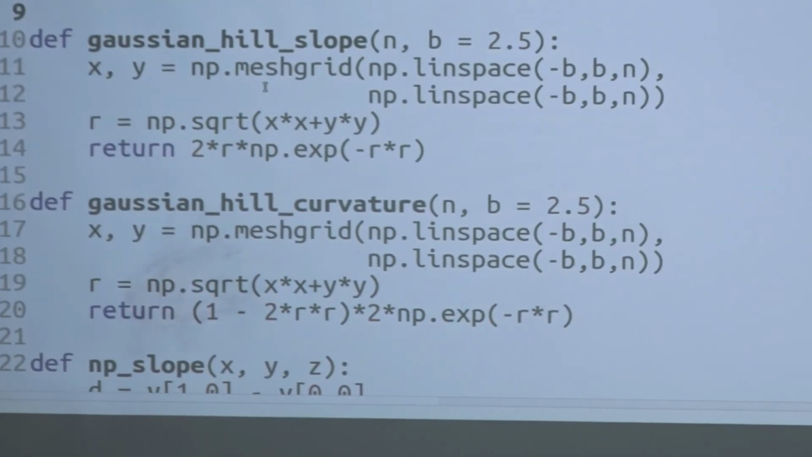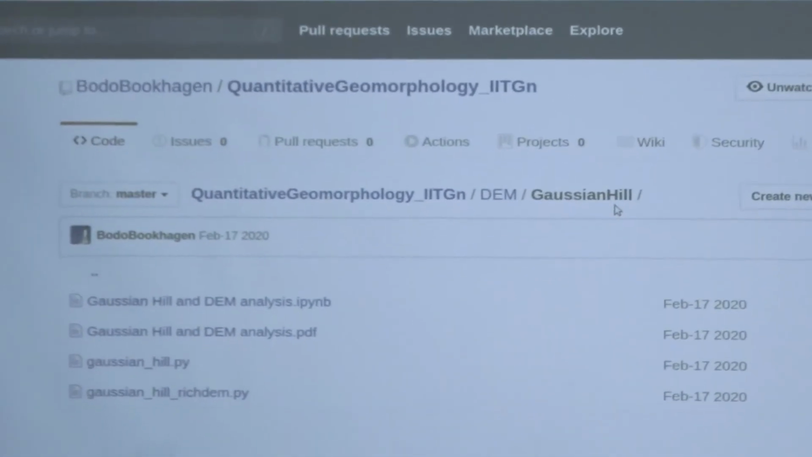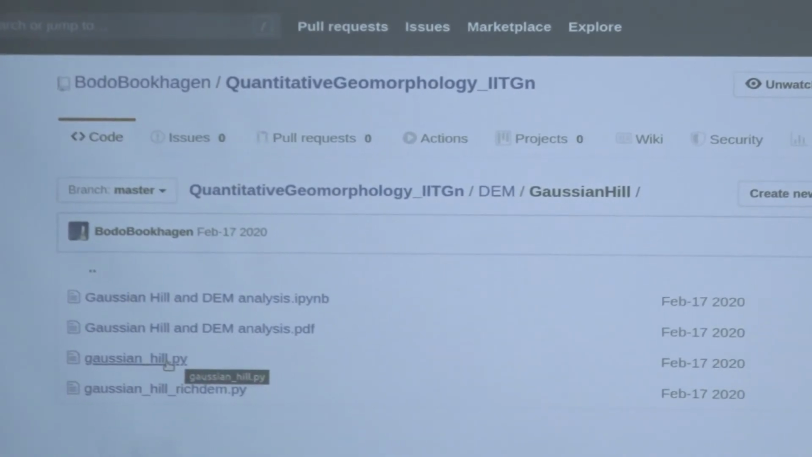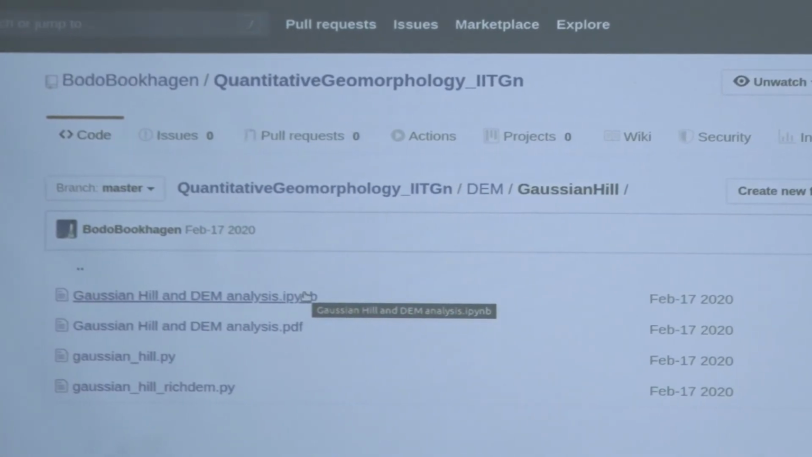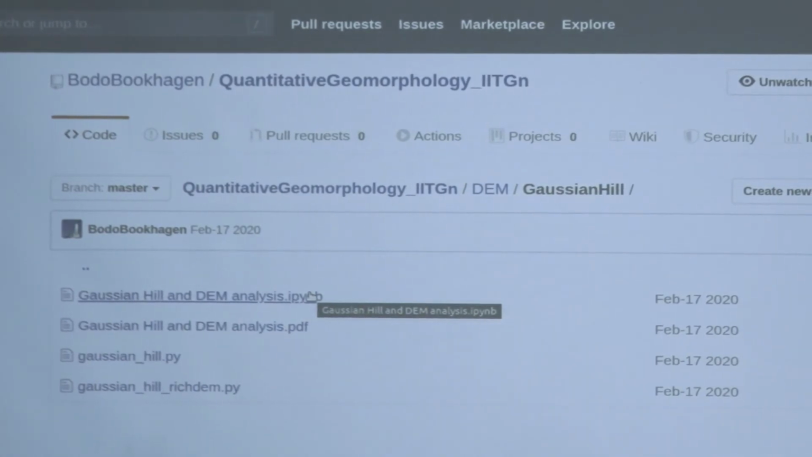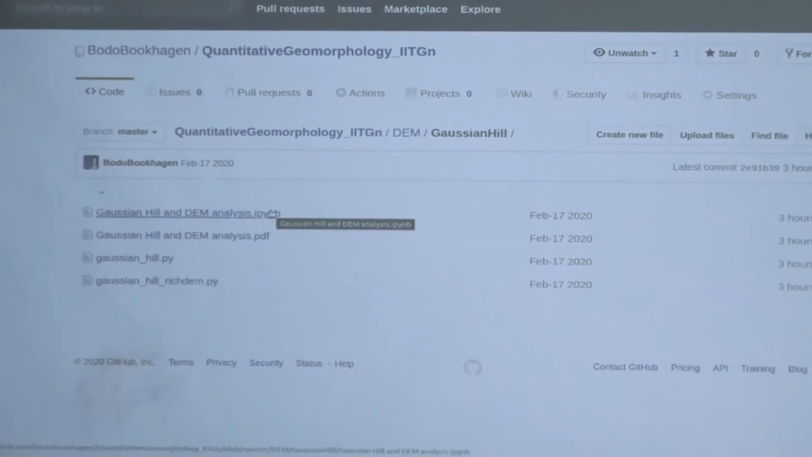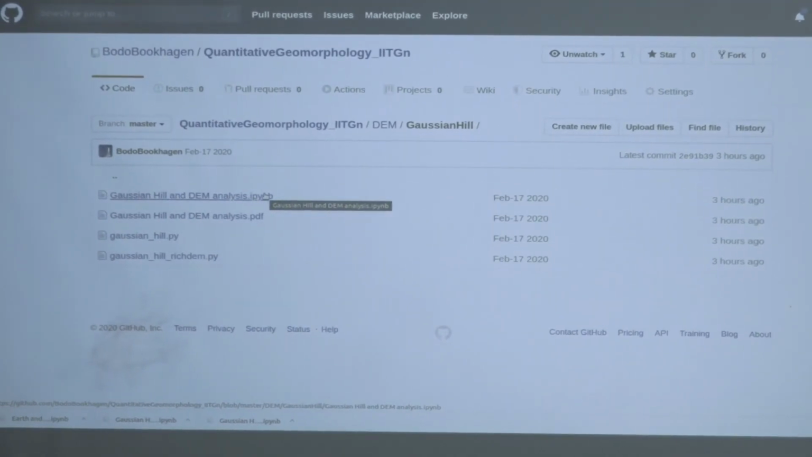This is on the GitHub. If you go on GitHub and you go in the directory DEM Gaussian Hill, you would have the function GaussianHill.py. And you also have the PDF or the Python notebook, whatever you do. So for self-teaching, maybe after the workshop you're interested in revisiting some of those things that we have done.